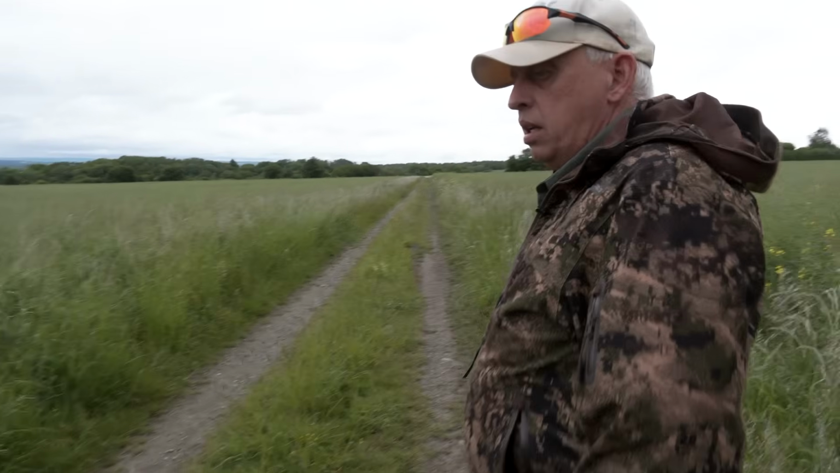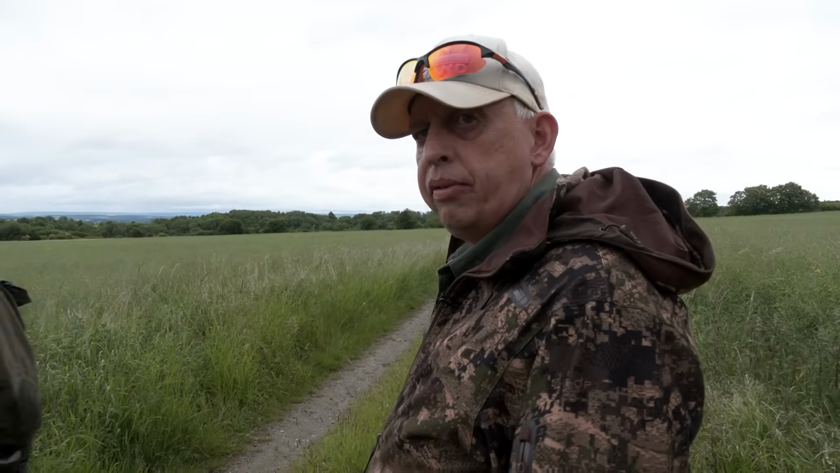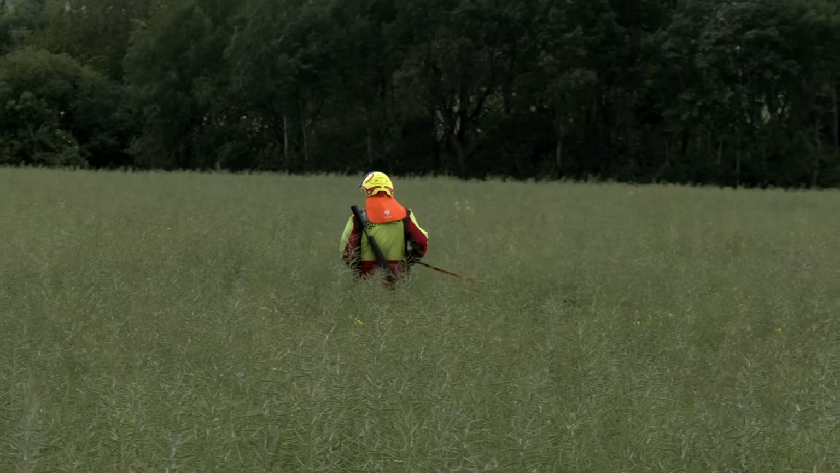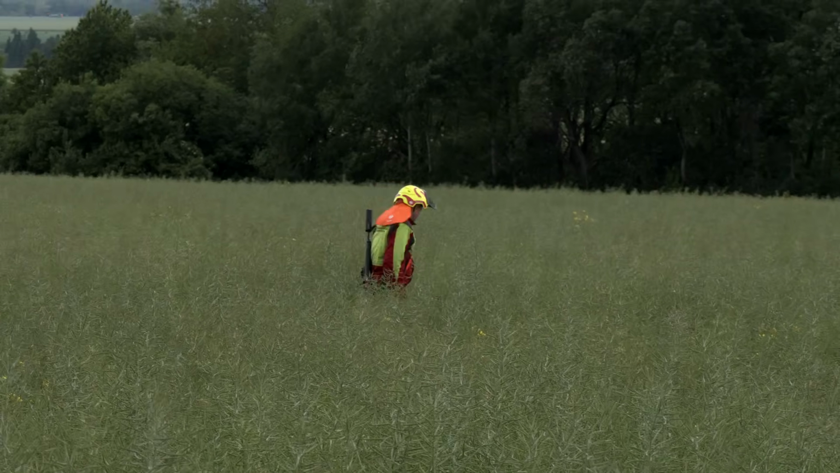It takes a matter of minutes for them to find Niall's first boar. Now this is a Hanover bloodhound. And what you know is the Bavarian bloodhound. They are smaller. These have got some power. Your boar.